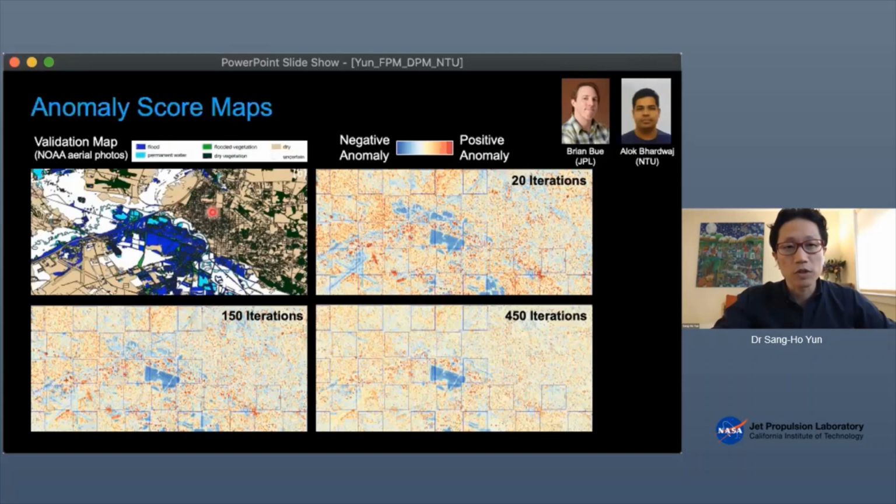This validation map was generated from NOAA's 30-centimeter optical imagery, aerial photos. So we're using this as a gold standard, and whenever we think we improved our algorithm, we go back and compare with this validation map.